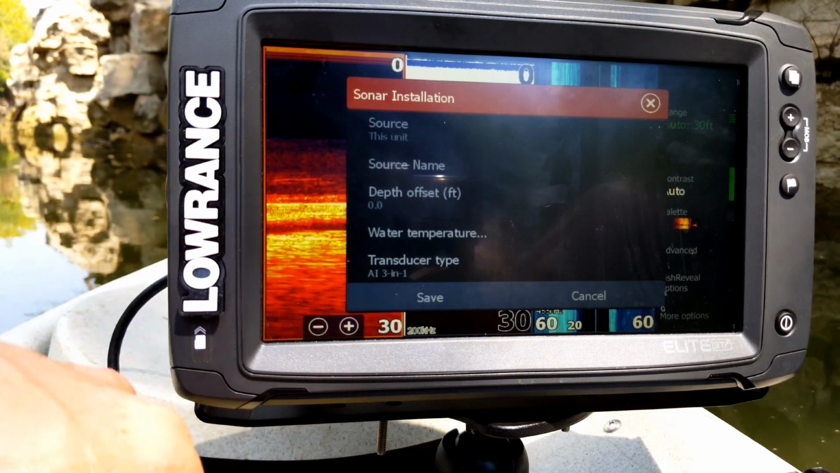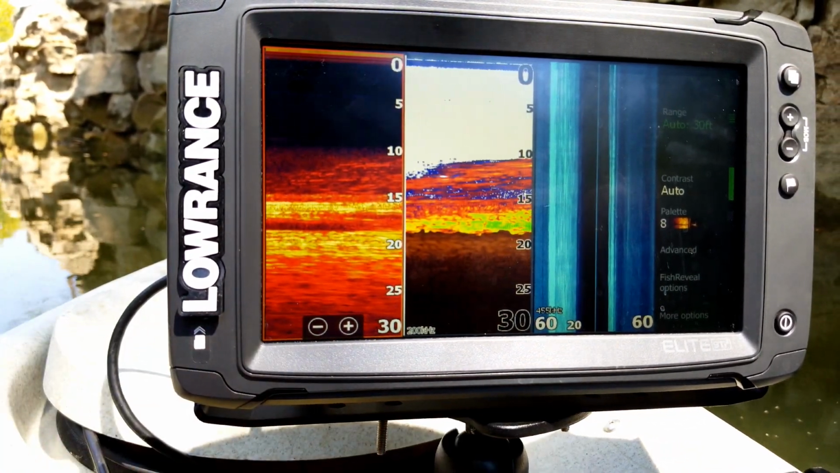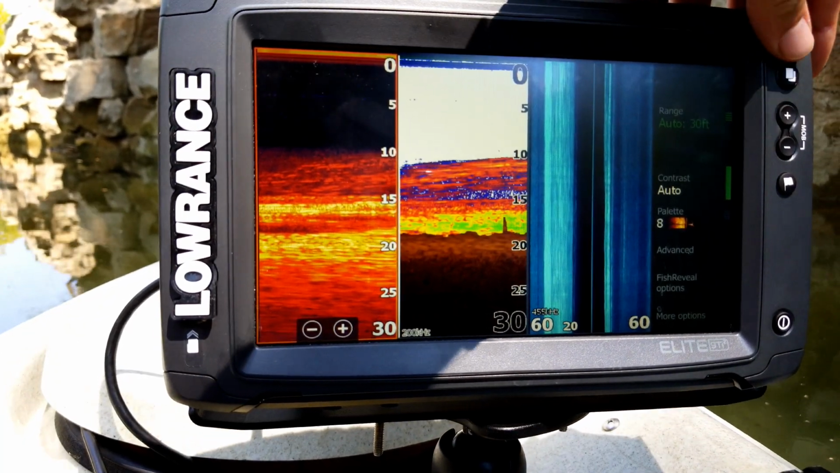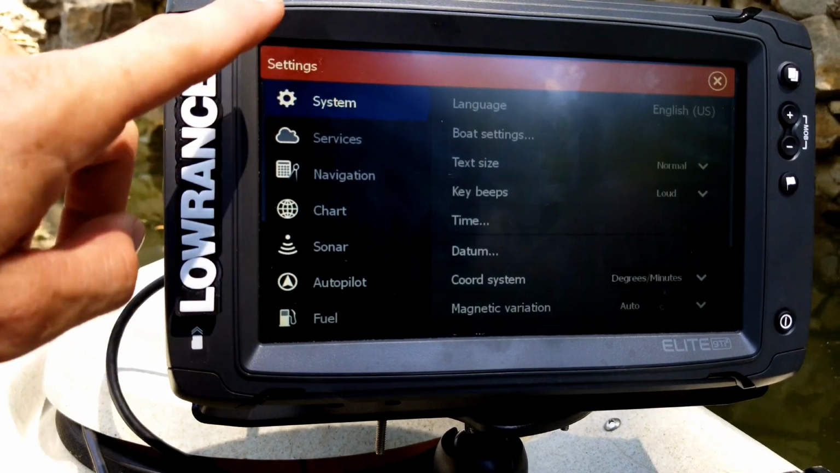There's a lot of other features on here, but I will go back into each one of these and explain them in a little more detail in another video. But let's go ahead, we're going to press our pages, we're going to hit our gear. Now let's go back through.